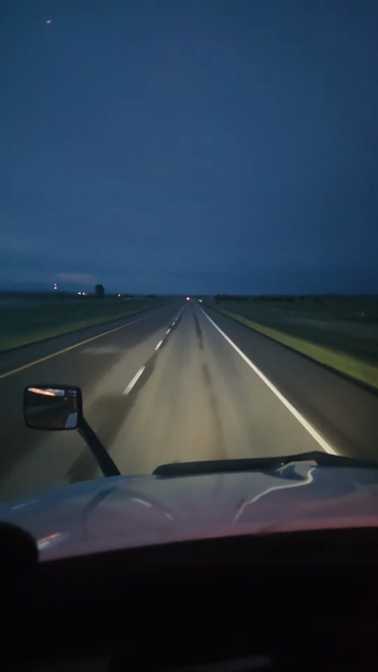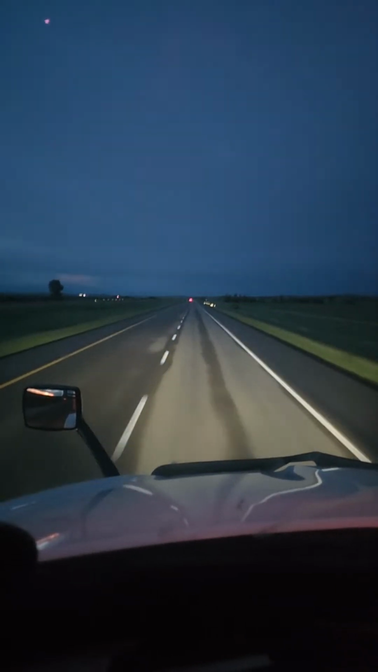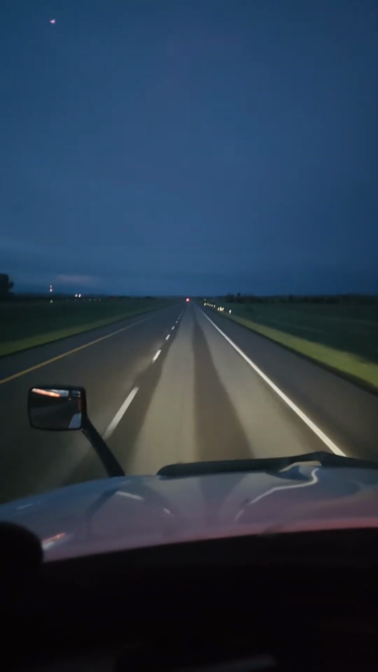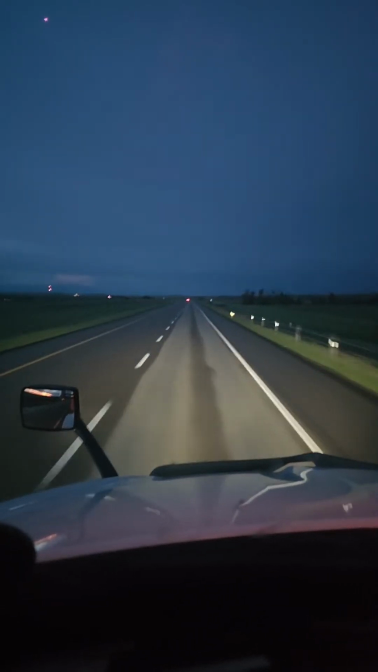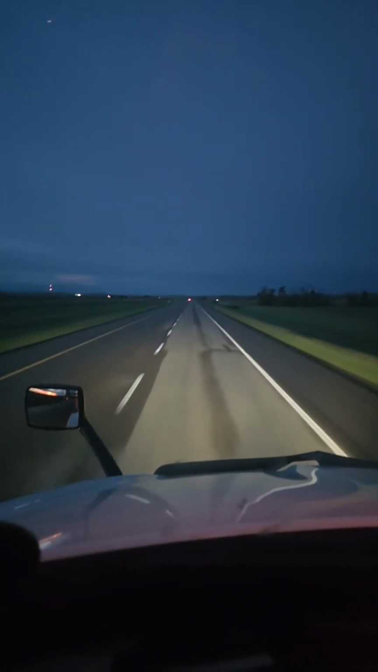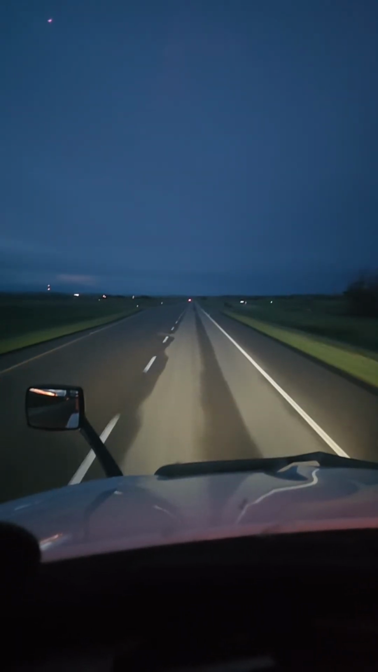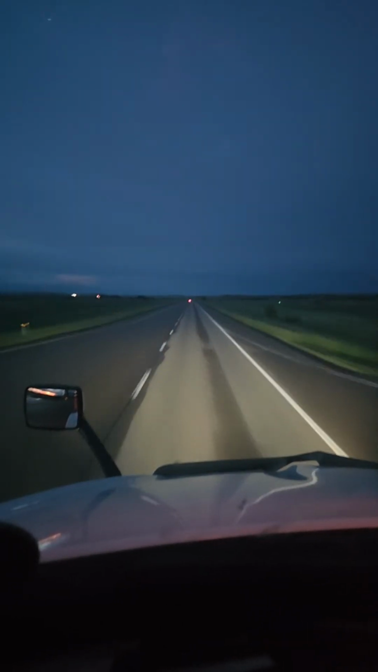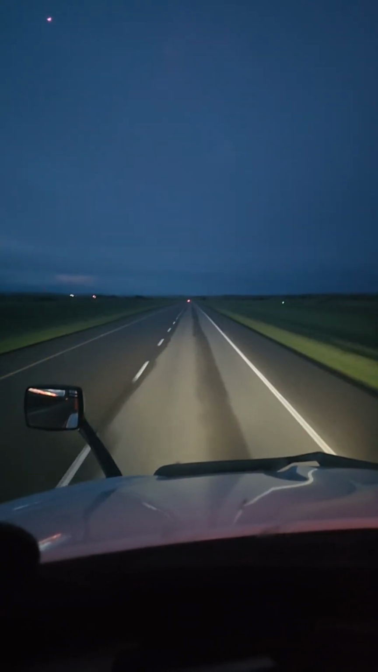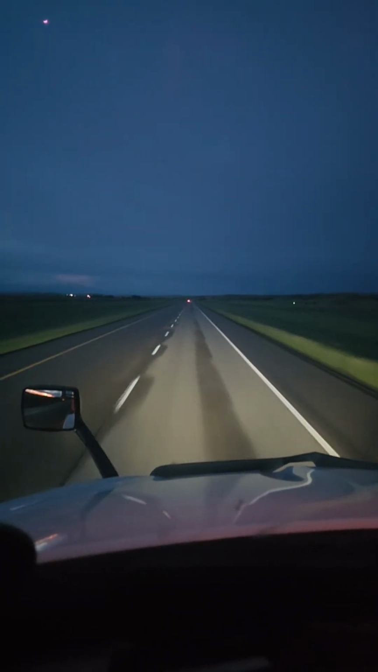There he goes, another 598 US dollars for a highway tax. I don't know why we pay highway tax and then we have to pay tolls as well. That's just a money maker, a money grab, let's say this way.